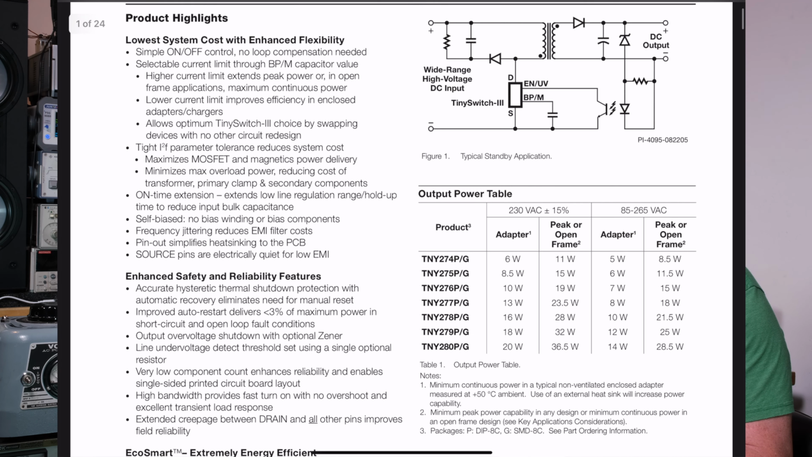The thing I do want to point out, though, is under product highlights, right down near the bottom, frequency jittering reduces EMI filter costs. So what will happen is the frequency will just dither a little bit. It'll just change frequency, let's say from 100 kilohertz to 120 kilohertz. That way the energy at the switching frequency is spread around. Okay, that's the idea of that.